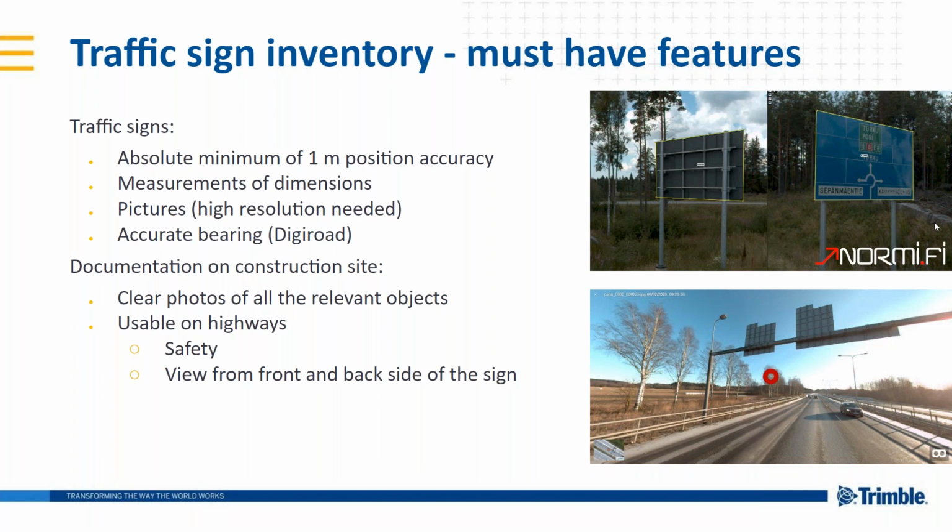work. Also the pictures must have quite high resolution, especially if the object that we are trying to look at isn't next to the road. We have to have some zooming capabilities so that we can read the text written on it, and also for condition monitoring. It's very much easier if we have high enough resolution, which MX7 provides very nicely.